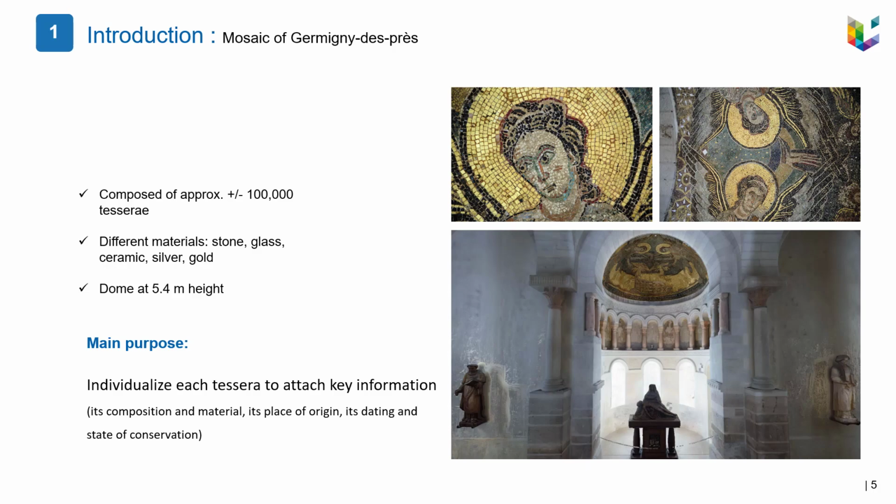In general, mosaic are considered decorative art formed by individual entities called tesserae. They are usually of cubic or irregular shape and made of stone, glass, ceramic, metal, or other organic material. These tesserae are assembled using mortar to obtain pattern and figure. The mosaic of Germany-des-Prés is composed of approximately 100,000 tesserae, composed of tesserae from different material, size, and period.